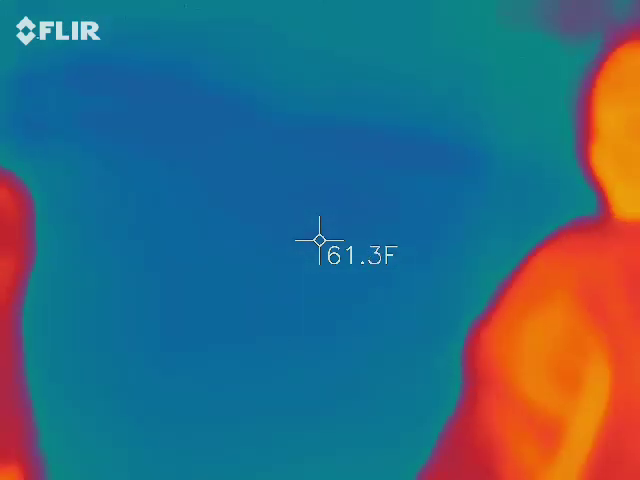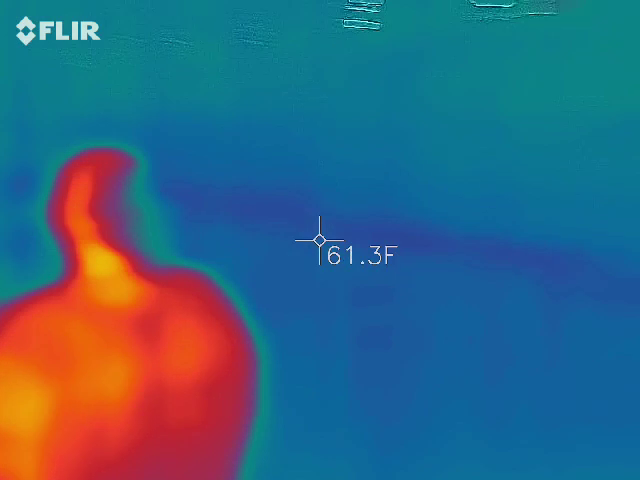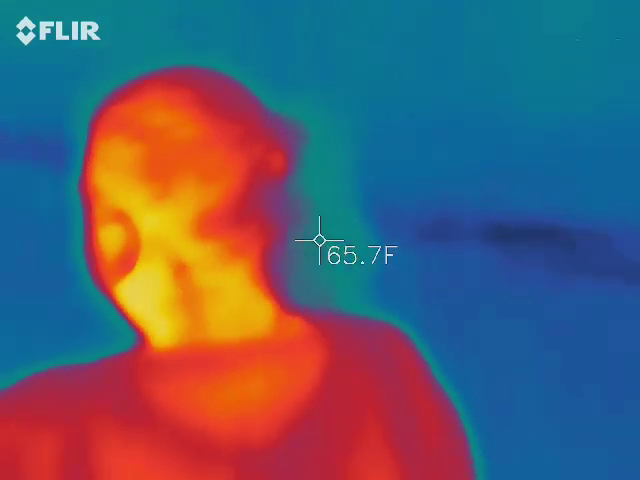What else? Oh, cat check. Coming away. Double-digit numbers, which could relate to Big John's teammates.